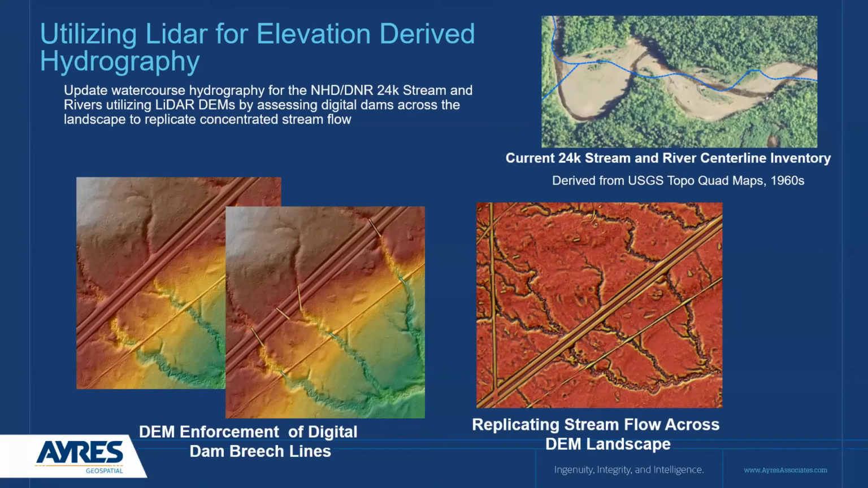But for the project purpose that I'm going to describe here, we want to be updating hydrography for the NHD or the DNR 24K stream and river centerline data sets. And we can do that utilizing new 3-depth LiDAR DEMs. And we can assess digital dams across the landscape and try to reproduce the streams as best as possible.